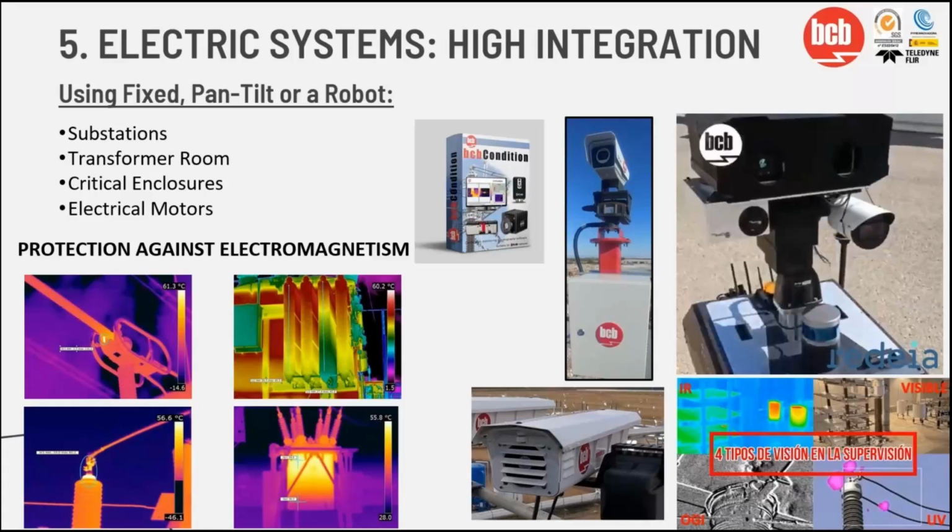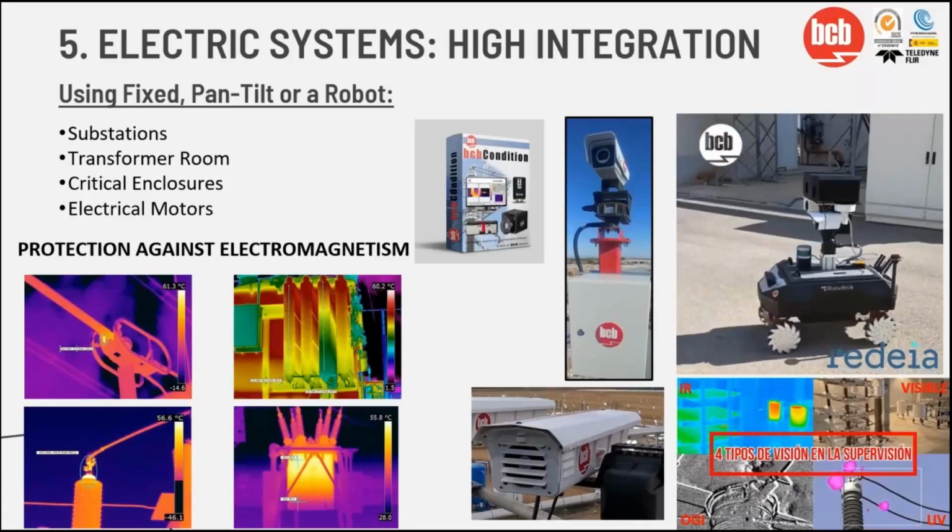So 4 in 1, 4 cameras that are placed at the top of the pan tilt, and they are also moving in a substation, which is the application where we use this robot. We placed the robot in several parts of the substation, and then the pan tilt pointed the 4 cameras for measuring several parts of a transformer, for example. And along the year you can check that information, and you can check which is the normal temperature of operation of your elements.